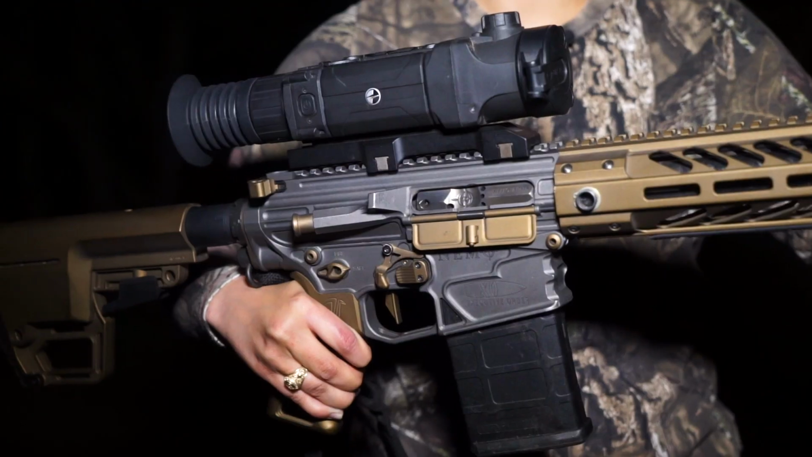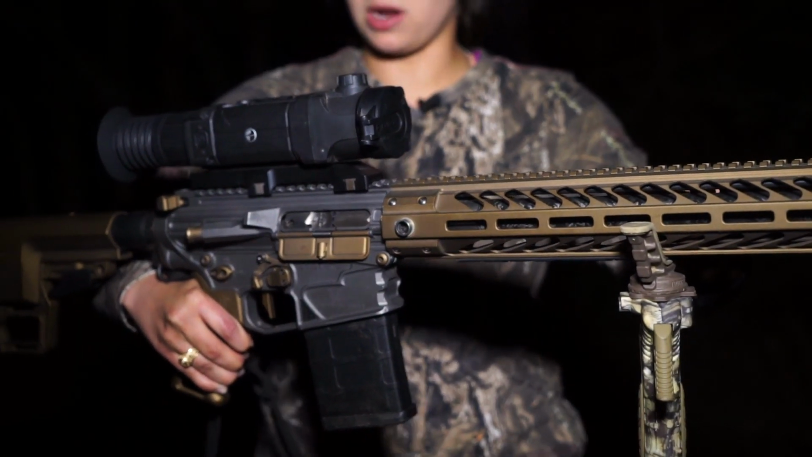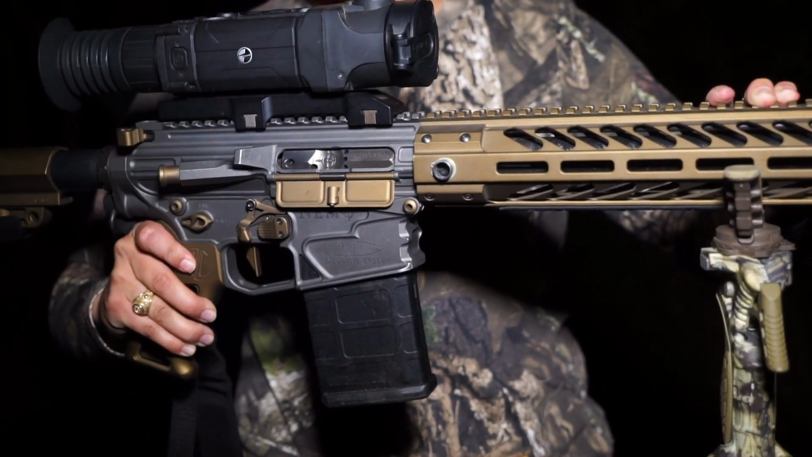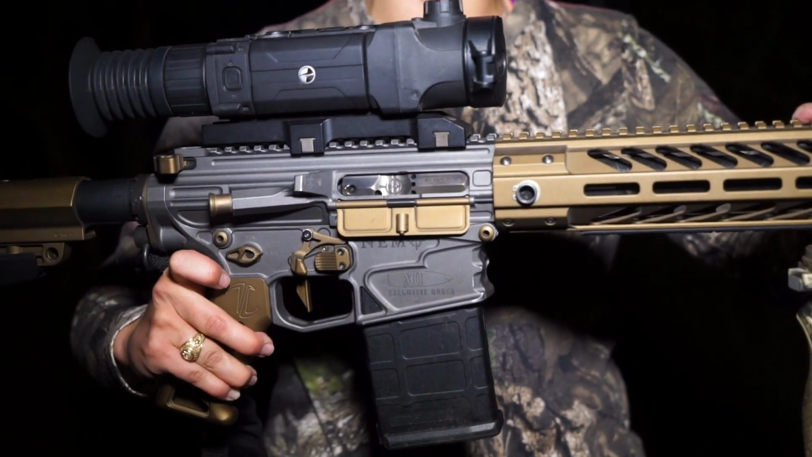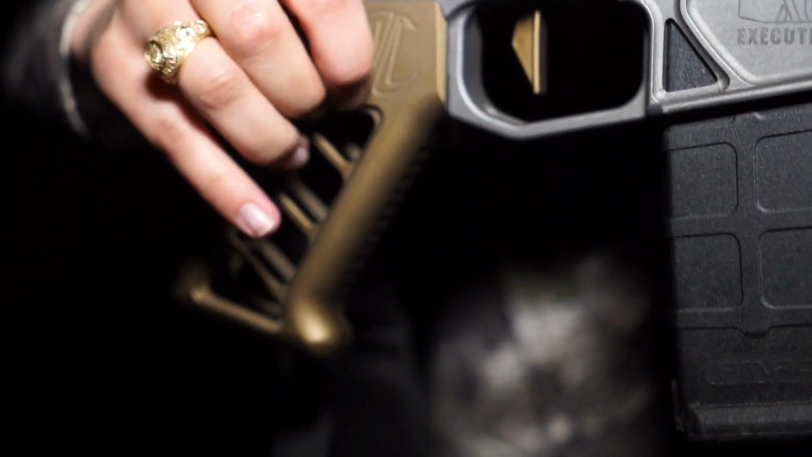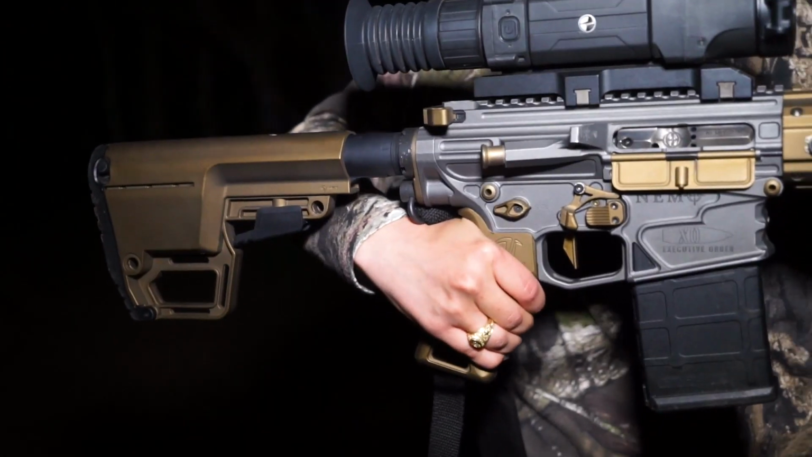I've got a Pulsar Trail thermal unit on top, which makes everything happen, and I'm shooting Bore Buster ammunition by Freedom Munitions. And you'll notice this doesn't look like a normal Nemo because it's tricked out with Timber Creek equipment on it. We've got an extended mag release right here, the ambi safety, which my dad loves at 45, so all of his are set like that. I prefer mine at 90 and it can do both. We've got a pistol grip right here. I think that's all we've got on this one, but it really makes it a lot more functional for me.